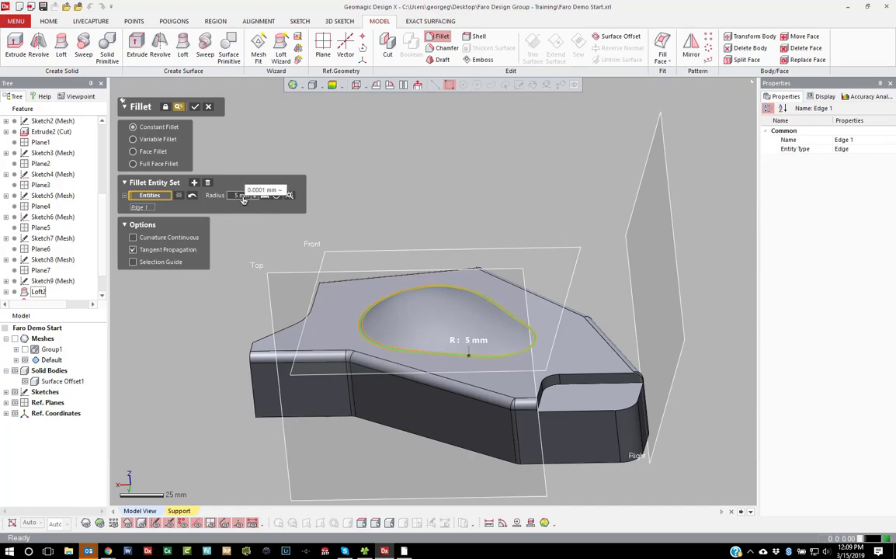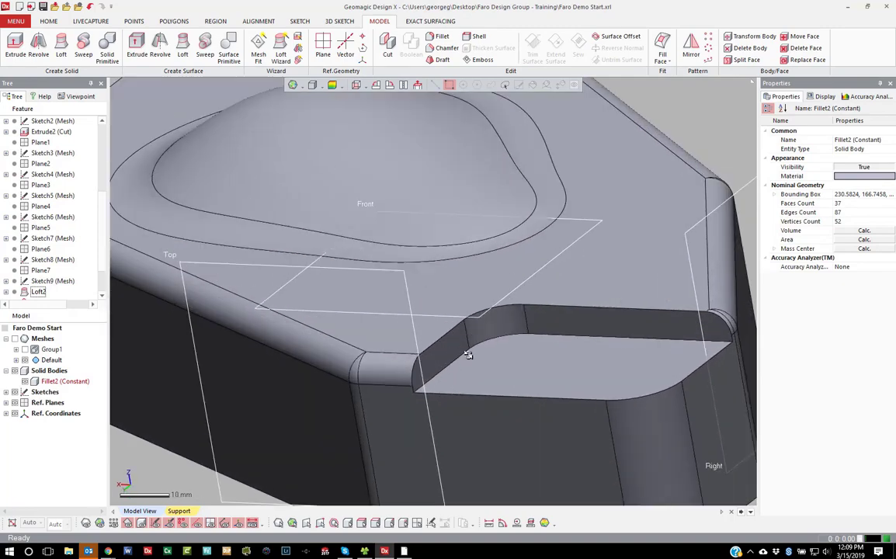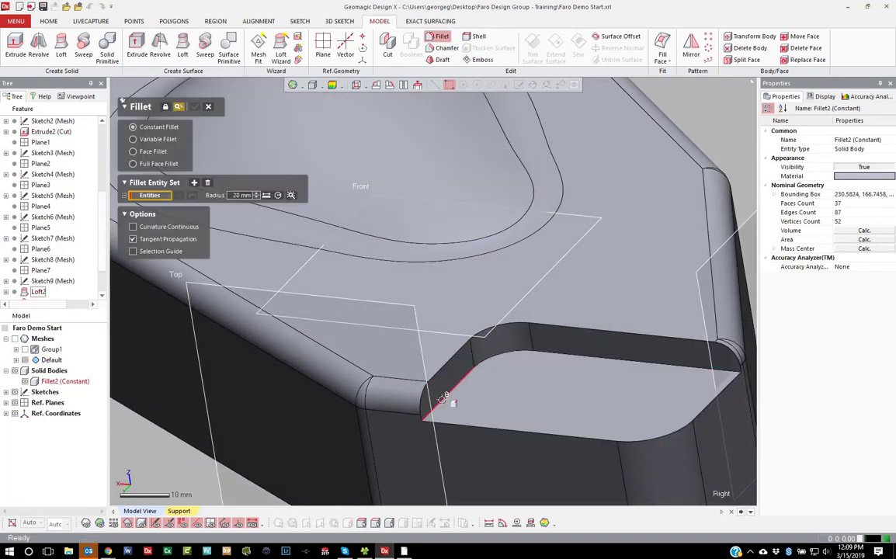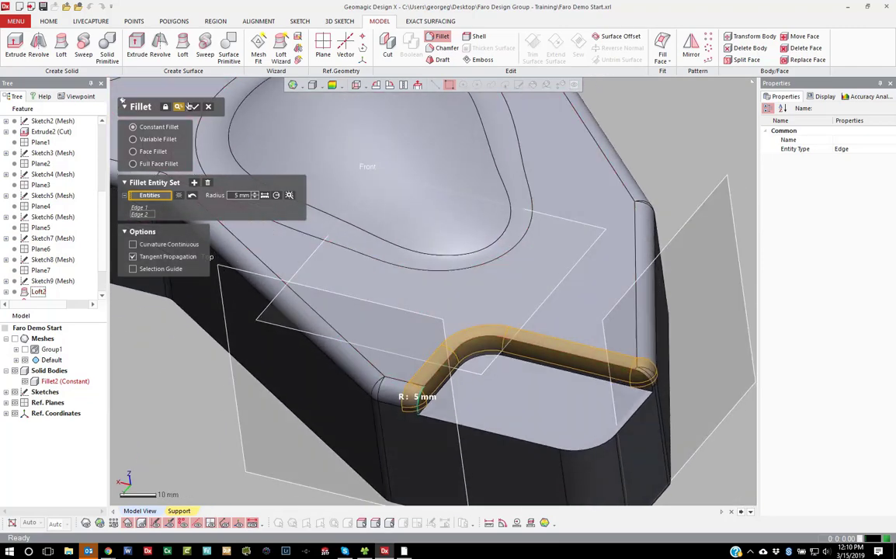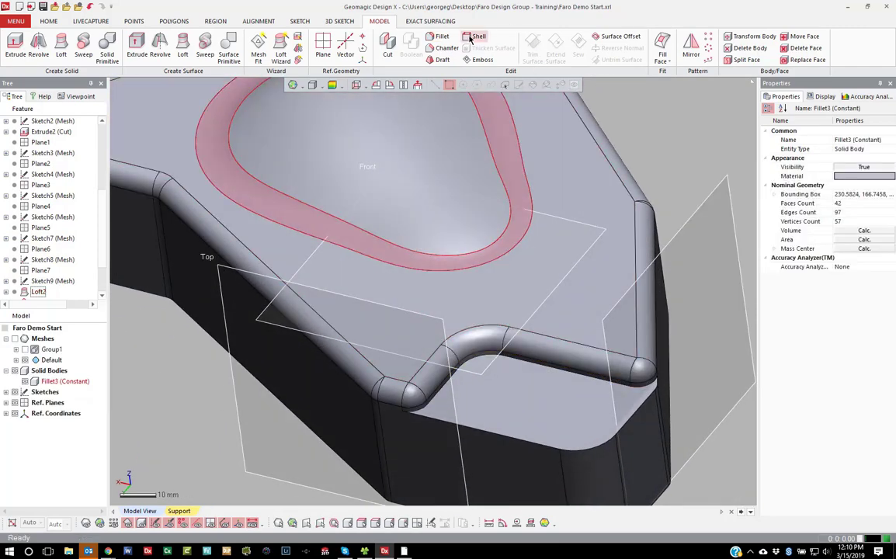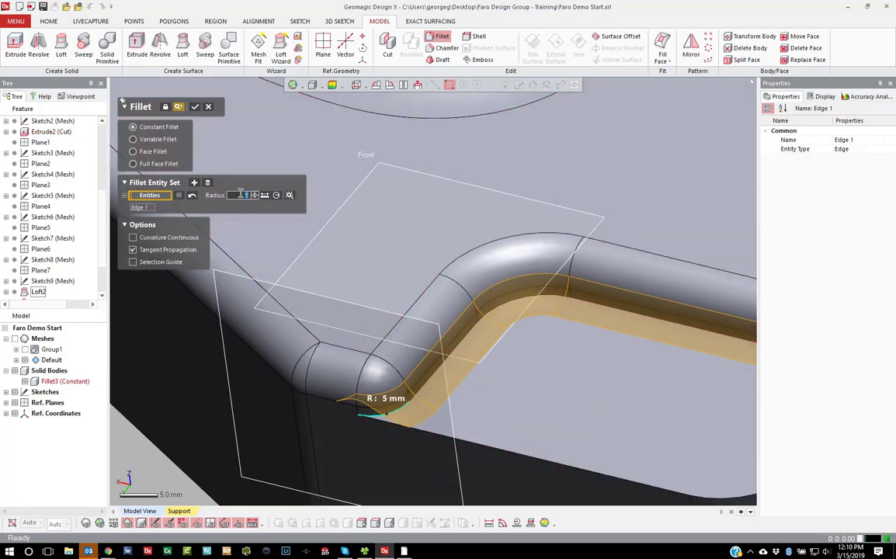And I usually apply a 20 millimeter fillet to this. If I want to fillet this too, I can do that. I think this is a 5 again. And then I do it in 2 steps like that, where I fillet that one, and then I fillet this one, and I do this one at like a 2, somewhere around there.